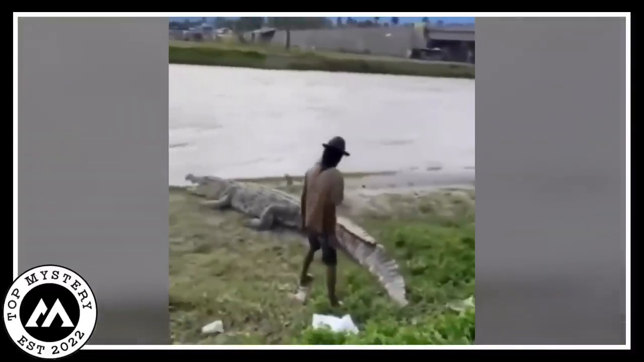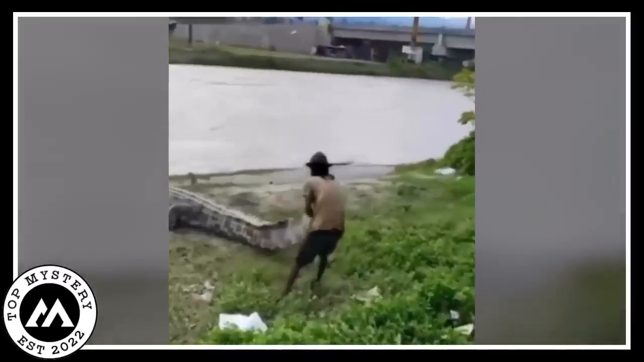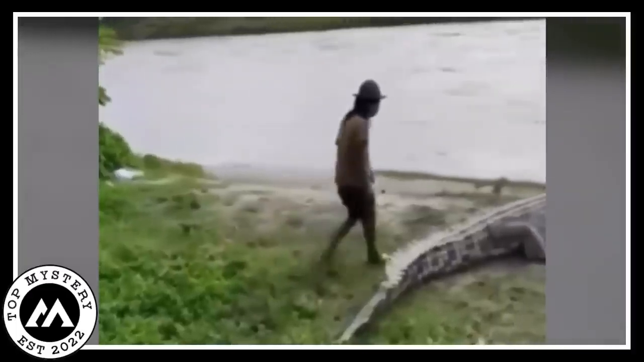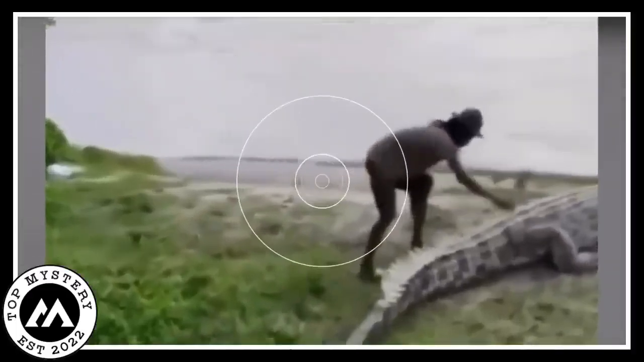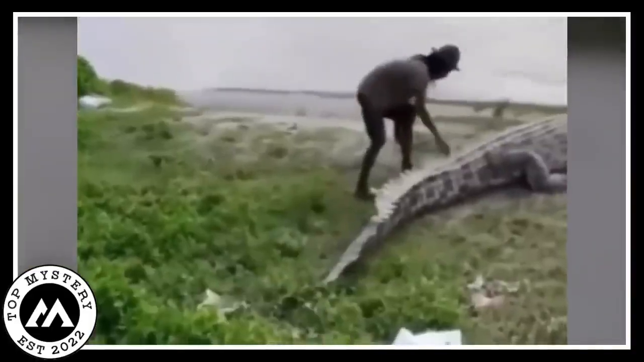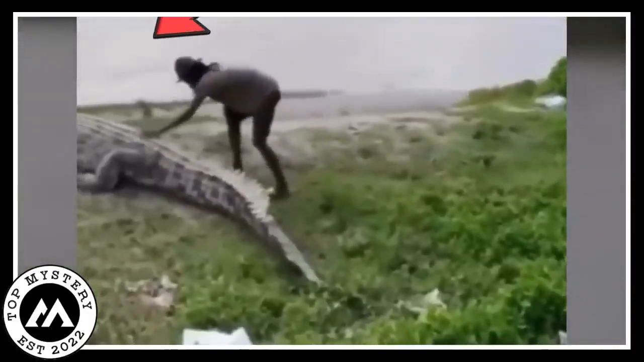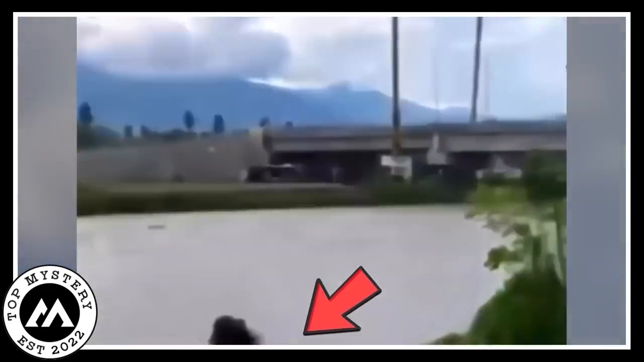The fearless man didn't stop there. He patted that vicious crocodile who could have swallowed the man in a single bite. A similar thing happened when the man started patting his back. The crocodile shifted his head, opened his mouth wide apart, and attacked the man. Luckily, the man managed to escape from the nerve-wracking situation.